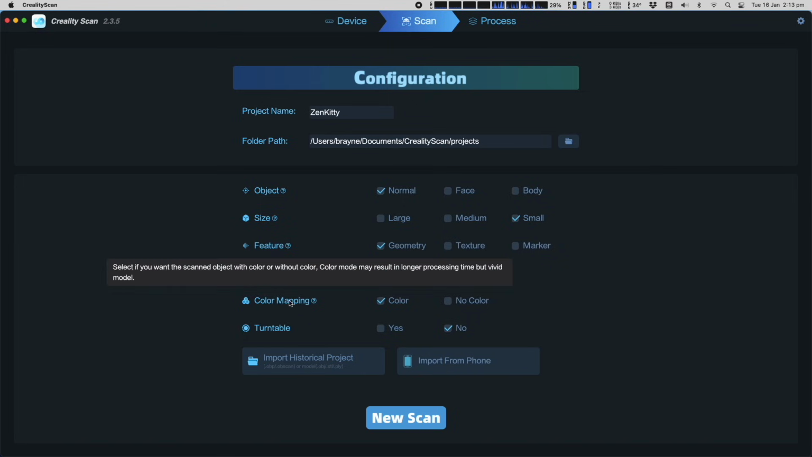Color mapping selects whether the scanner will store an image map for wrapping around the 3D object. If you're scanning for 3D modeling, you'll probably want this selected. If you're scanning for 3D printing, a color map is probably not necessary. If you're using a turntable to rotate the model, select Yes for turntable. So far, I haven't been able to discern any real differences in the results between selecting yes or no for turntable, but I assume it has something to do with the algorithm for processing the scanned data.